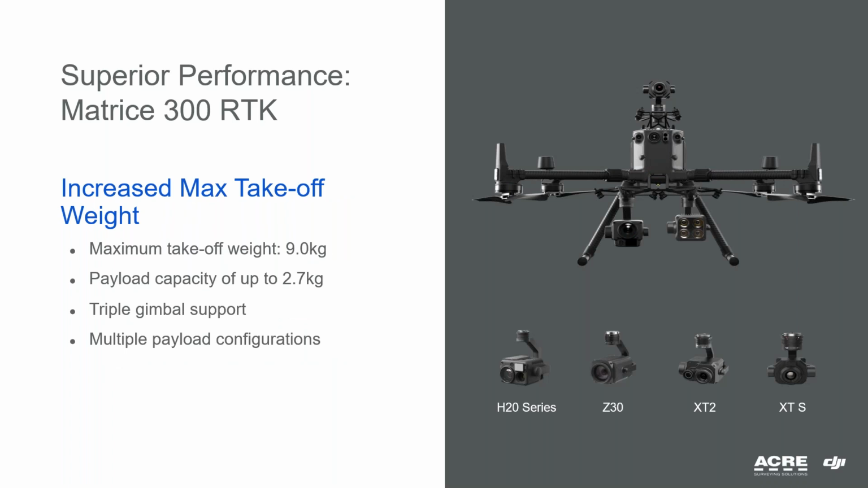We can increase the amount of sensors. Now we can have up to 2.7 kilos of payload capacity for a total maximum takeoff weight of 9 kilos. Now we can have 3 gimbals connected working together.